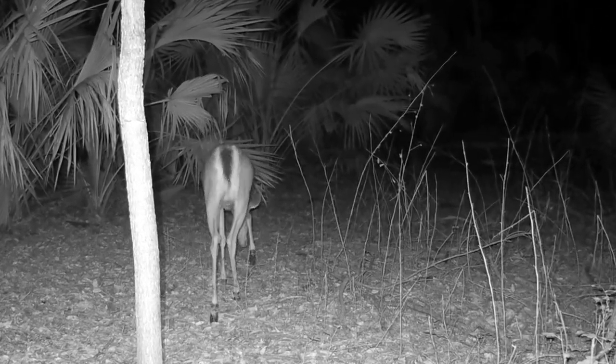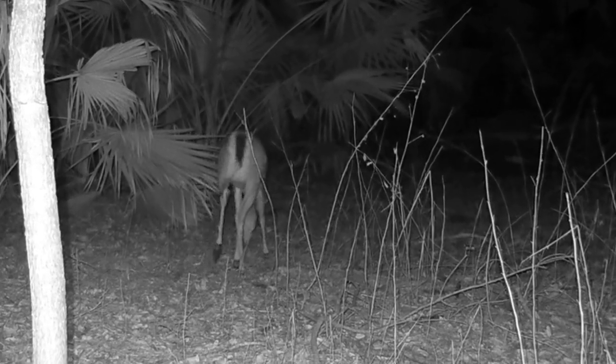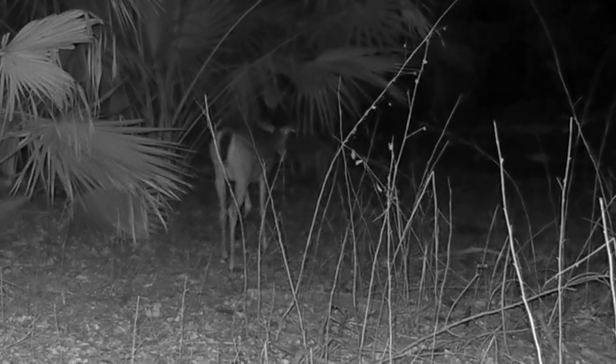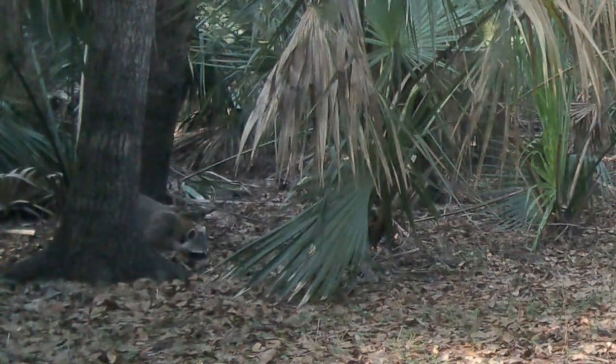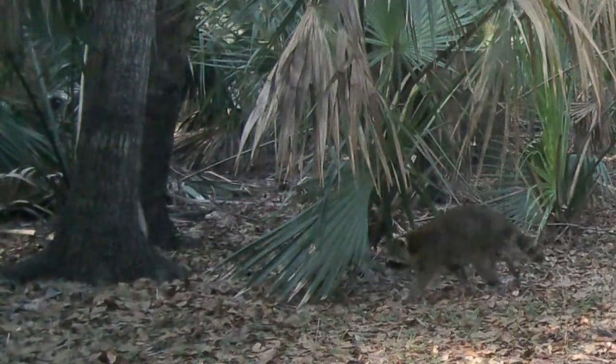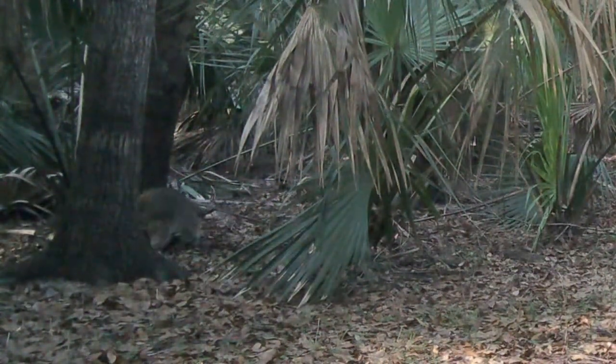Here's a deer wandering by. He looks cautious. Not sure what he's doing there, but he doesn't really look like he's looking for something to eat. There's a couple of raccoons here. I don't believe these are the same two from the captain's log.